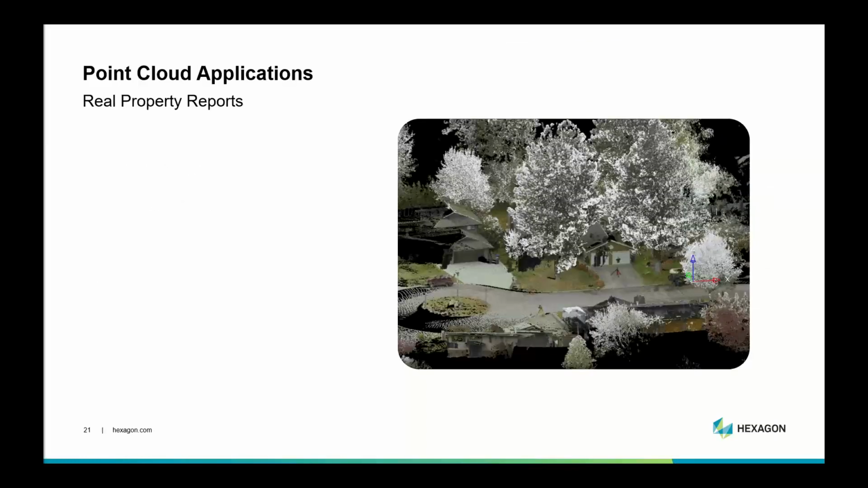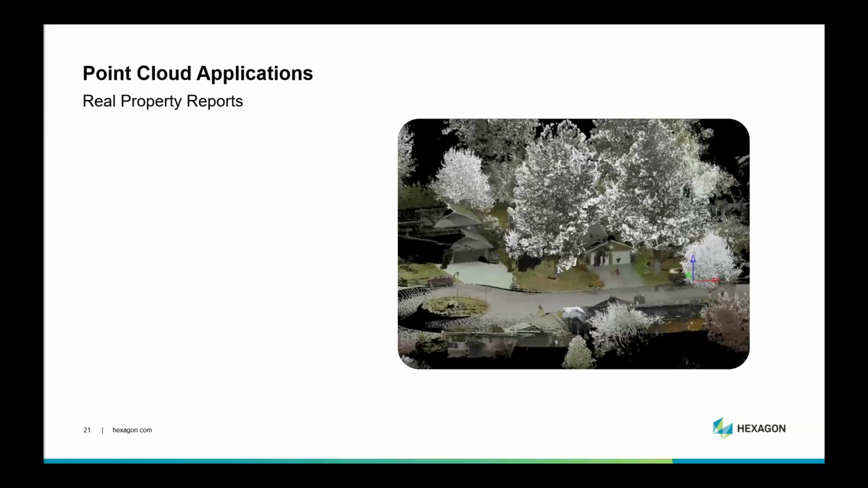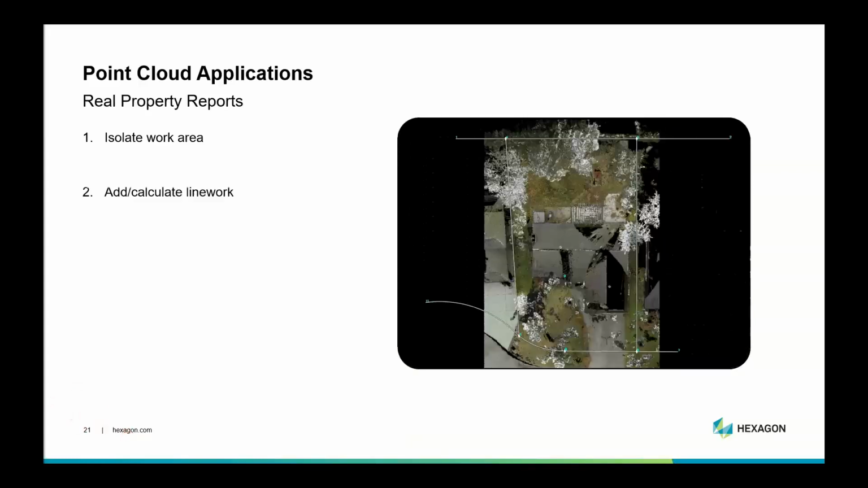Something here I wanted to go over is a quick little workflow on a real property report. Say we wanted to do that for this house. First, we want to isolate the work area. That's a rectangular clip around the area that I want to work on. And actually what I did is I turned it into an elevation view, and I clipped off the top of the trees so that we could see the house a little more easily as well. If you notice, there's the trees. Now I've clipped them off so I can see the house.